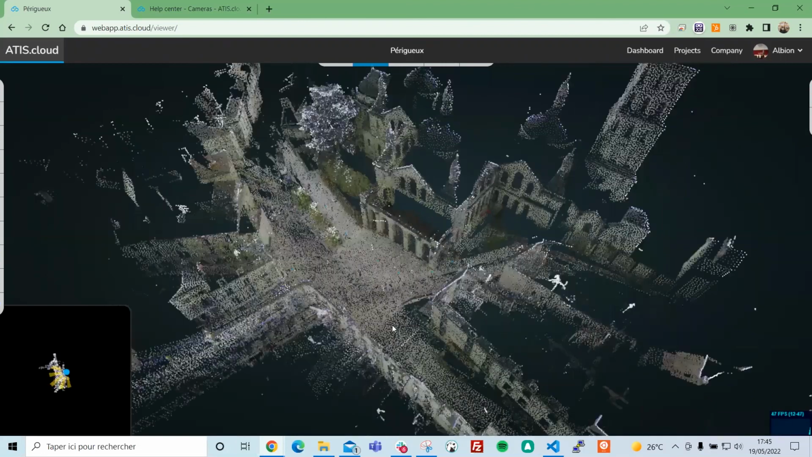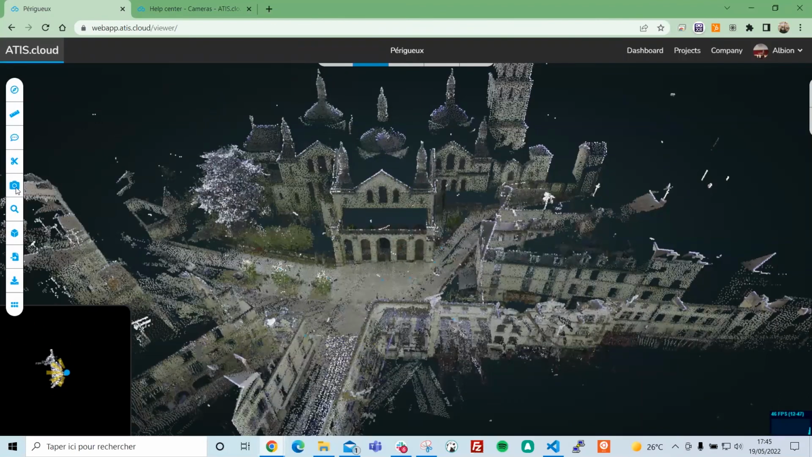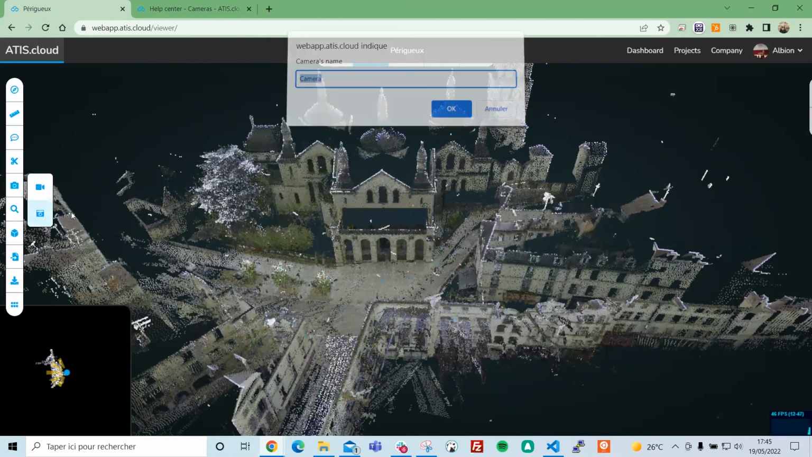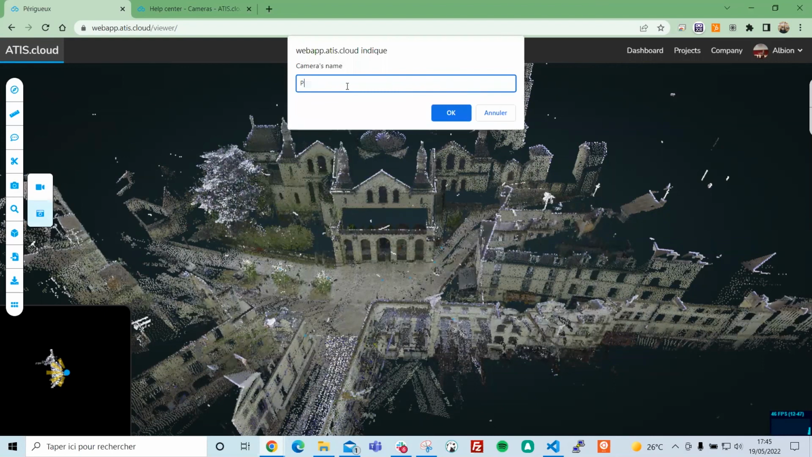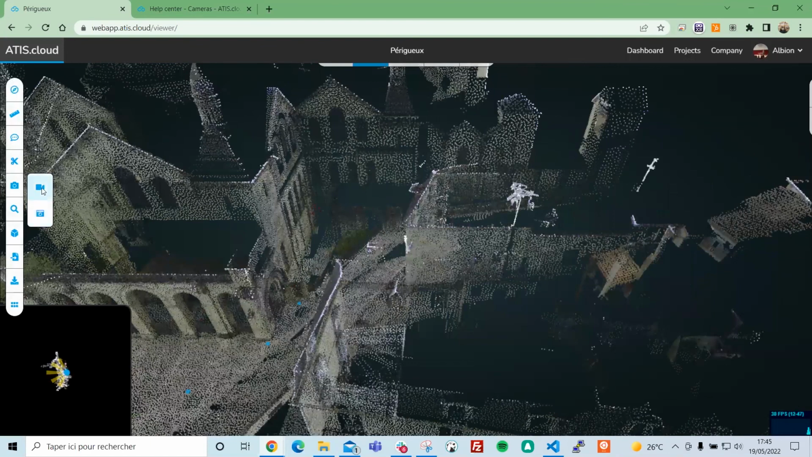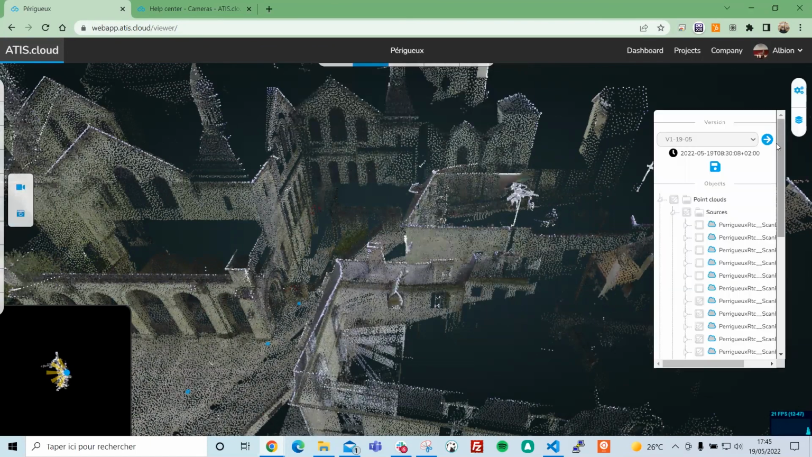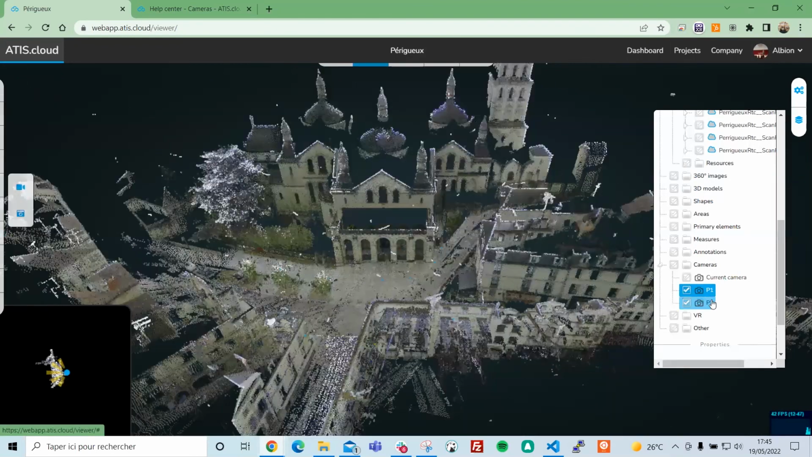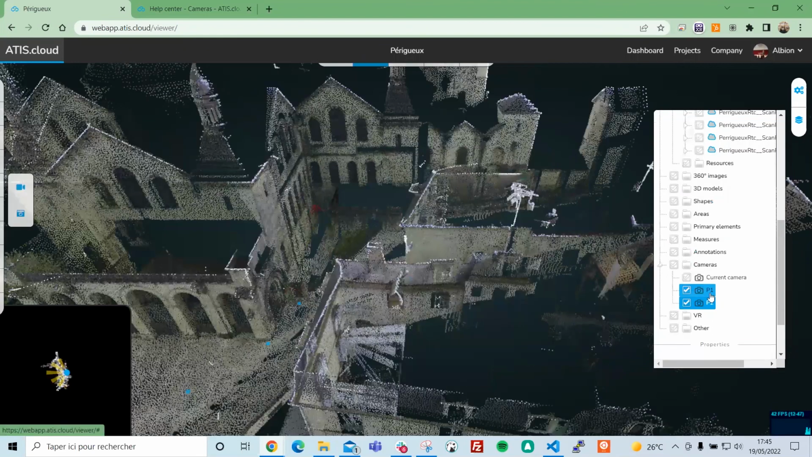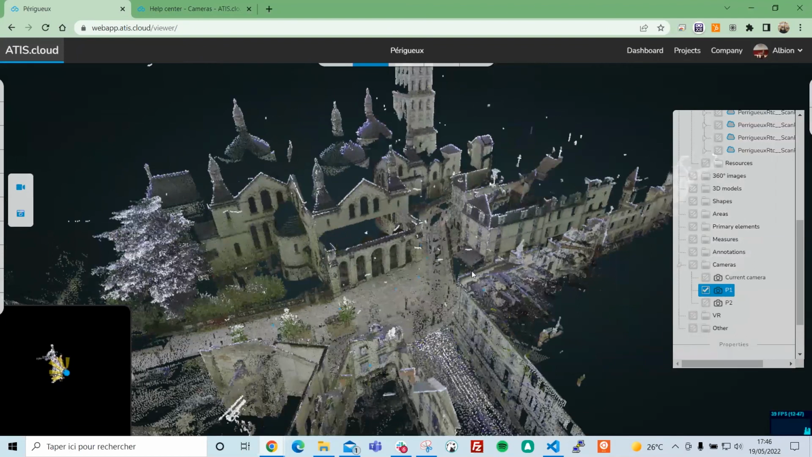And for the fly through, on the left side, you have the icon of the camera. You can either create a point of view like this one. I'm creating point of view 1, for example. I can create another point of view here, point of view 2, and on the right side, I can see my points of view, double click, and directly go to that. So for a bigger project, or if you want to explain something to your clients, you can easily manage them and send them to the right point of view.